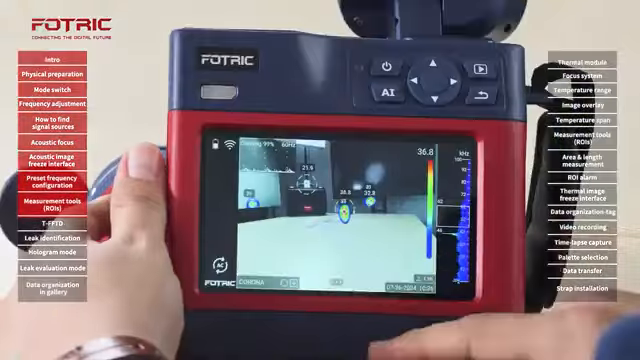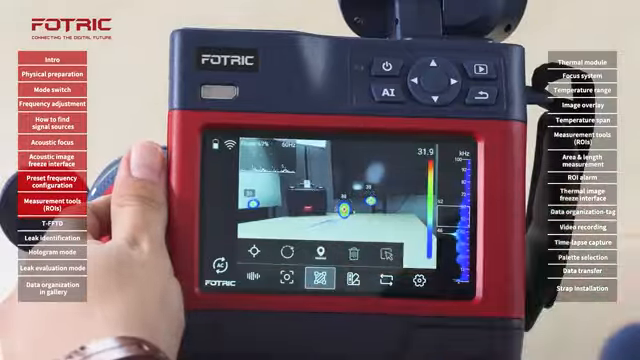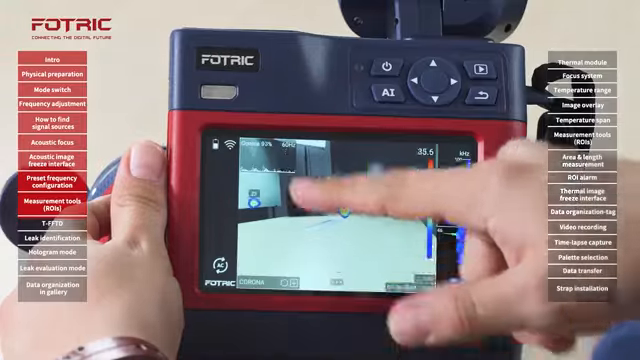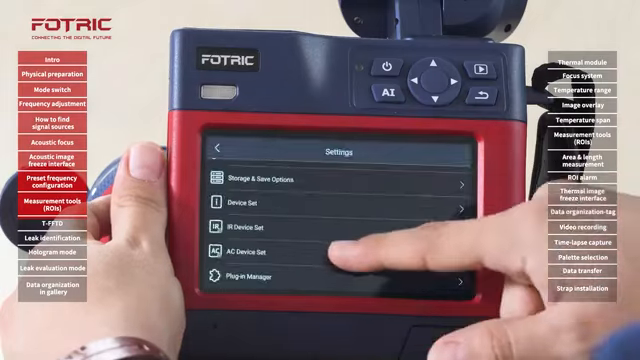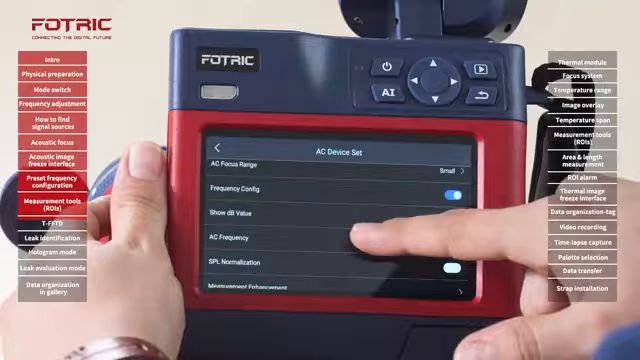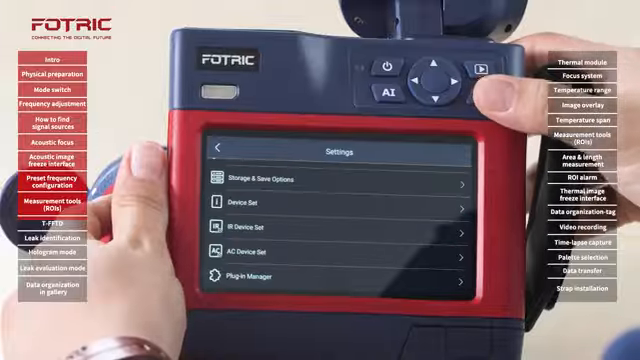Let me show you one tool on the camera to address those and facilitate an inspection when you're doing the general scan stage. First of all, I would like to clean my screen. I will go right here and eliminate all of those. I will also like to make sure that I'm working on the right frequency. Remember that I changed it earlier. Acoustic device set, acoustic camera frequency, back to 50 Hertz, which is the system that I'm currently using.